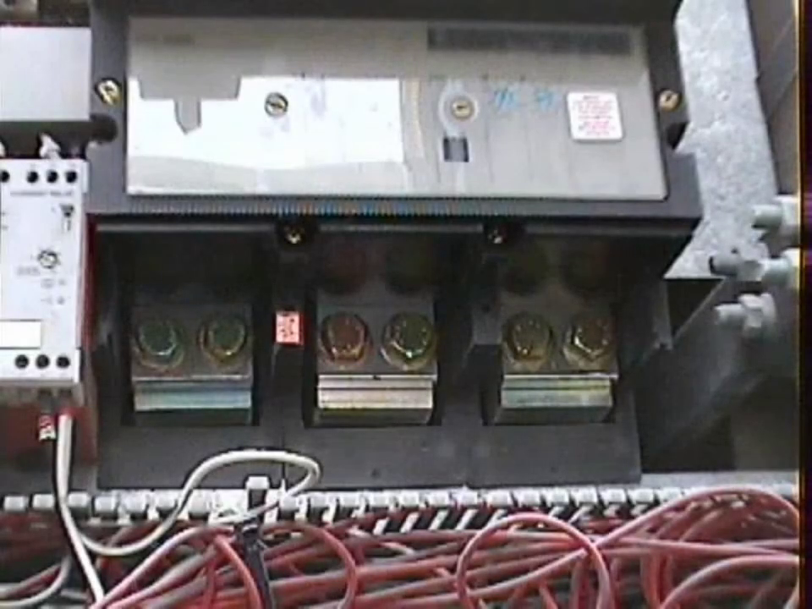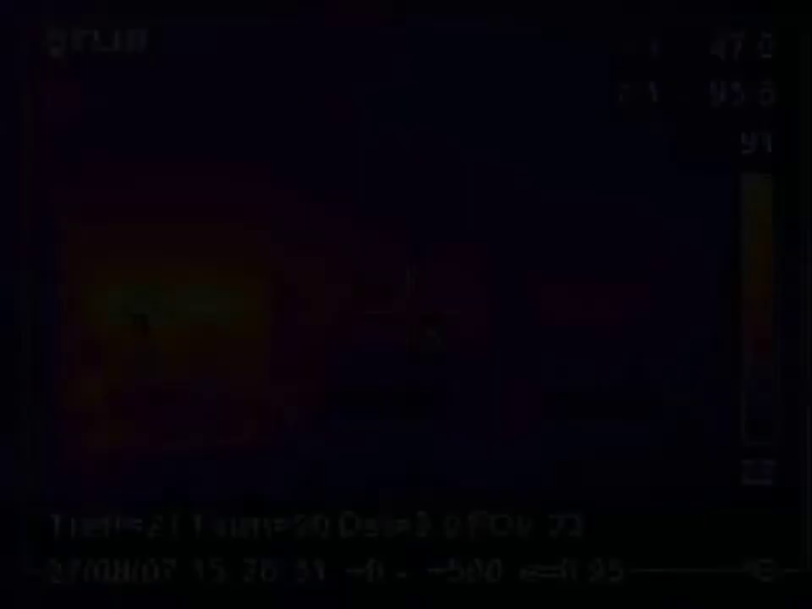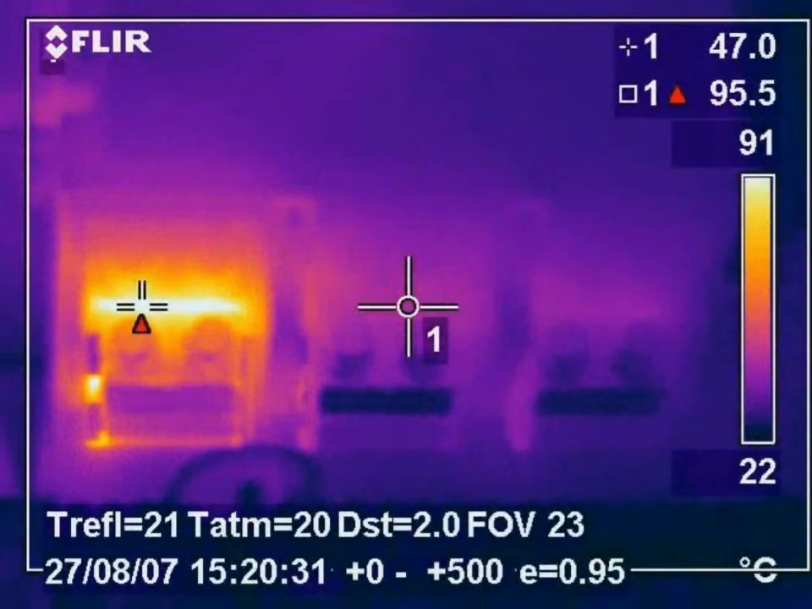This image shows the buzz bar connections on a 1250 amp circuit breaker feeding a large industrial plant. The thermal image shows that an internal fault within the circuit breaker has caused a hotspot on the first phase. The thermal imaging inspection in this plant allowed this fault to be identified and the circuit breaker to be replaced without any loss of production or downtime being incurred.